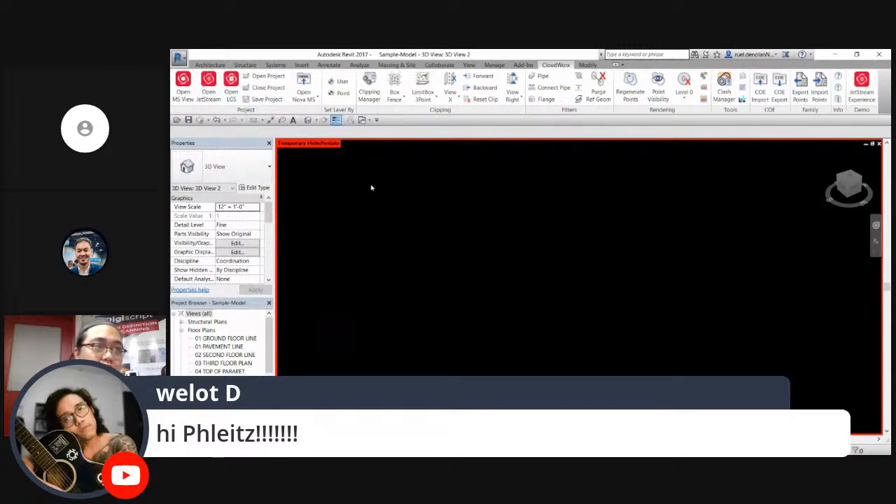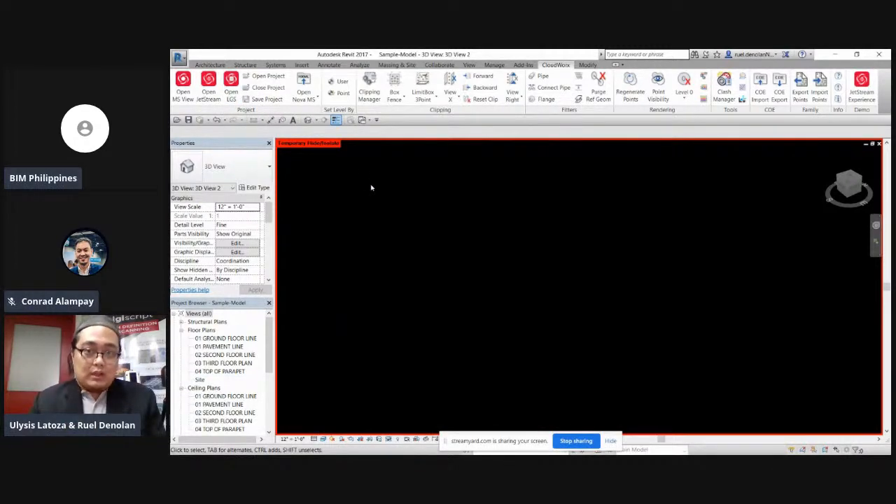So Leica Geosystems also has a toolbar or plugin for Revit that we can use, para ma-transfer natin yung point cloud data natin into 3D model or 2D as-built drawings.